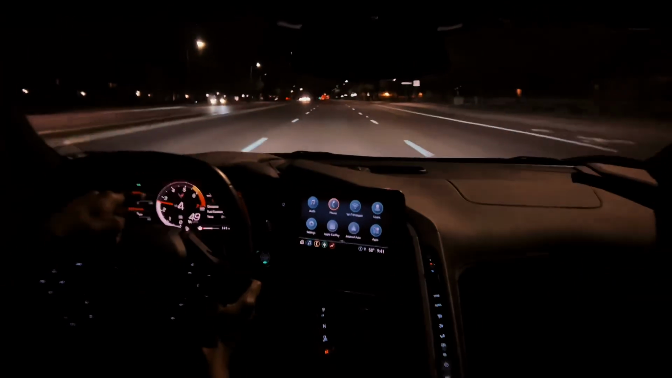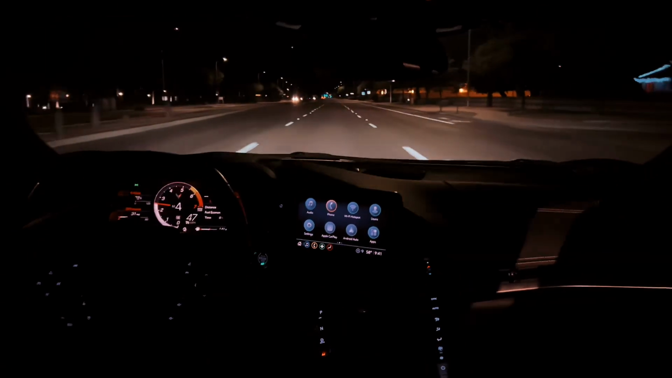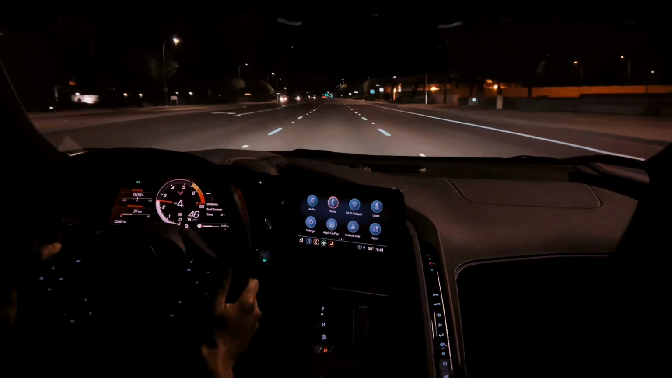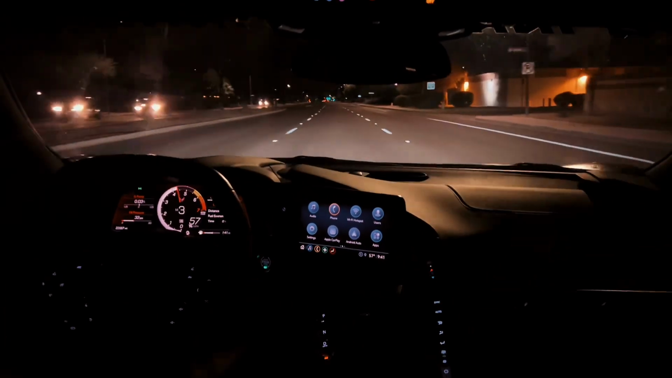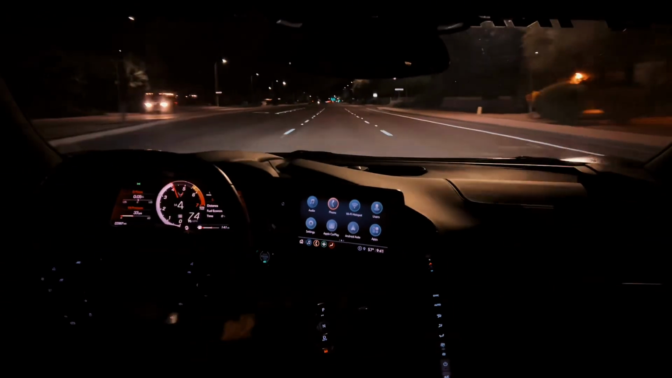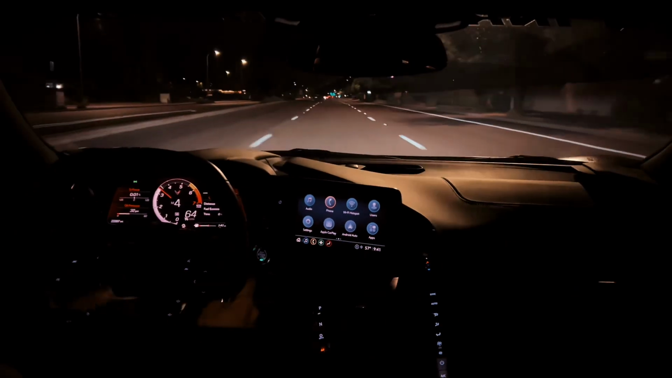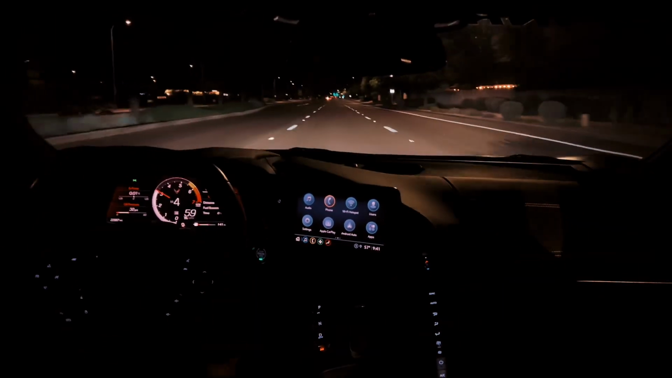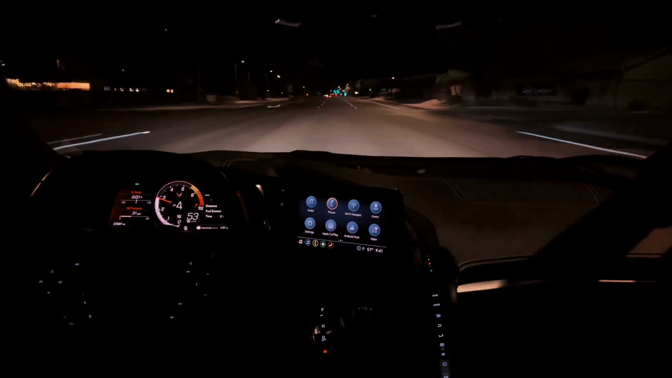I like this dope thing you'll see is that your display will indicate when the best time to shift is for acceleration. And it's so satisfying when you hit it at the right time. It makes it feel like a video game. That's one of my favorite things about shifting.